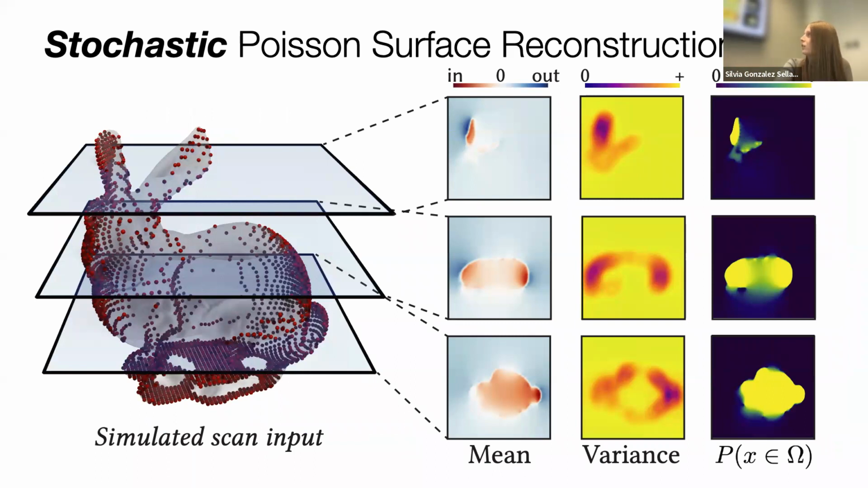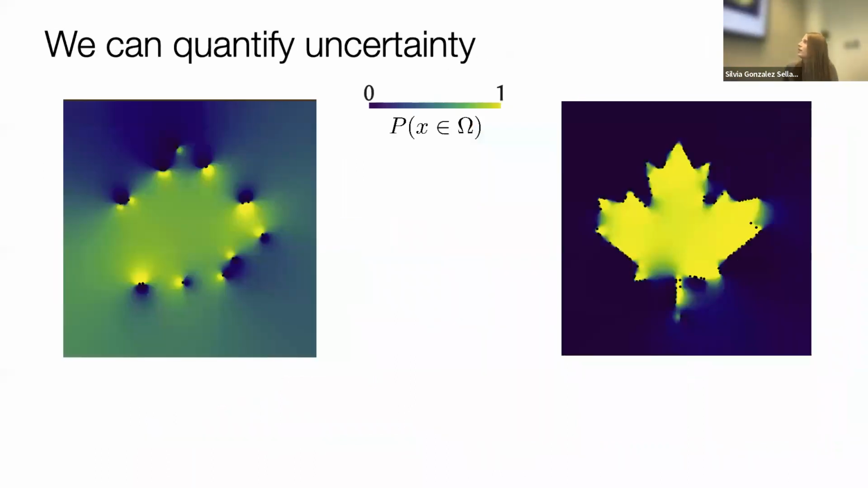This probability is useful. Intuitively, one thing it's useful for is to quantify how good a reconstruction is. So if I show you these two pictures, there's obviously one where we are much more certain of what the reconstruction is, and there's one where we are much more uncertain what the reconstruction is. So the one on the left, I still have no idea what that surface looks like. The one on the right, I have a pretty good idea of what that is.